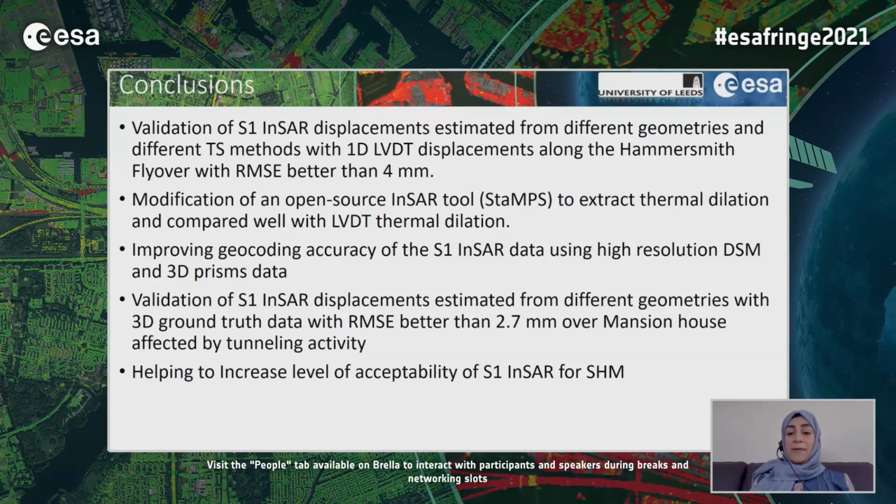And this validation helped us to improve the InSAR products, such as working on geocoding errors or a modification of the phase equation. So this research can help to increase the level of acceptability of Sentinel-1 InSAR for structural health monitoring. Thanks very much.